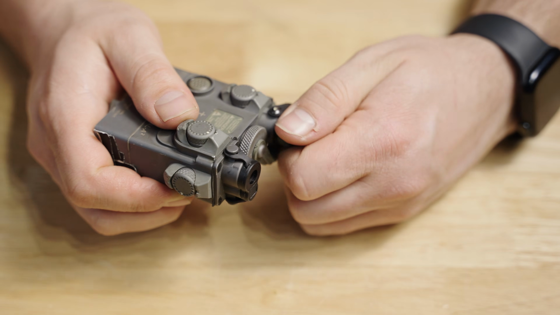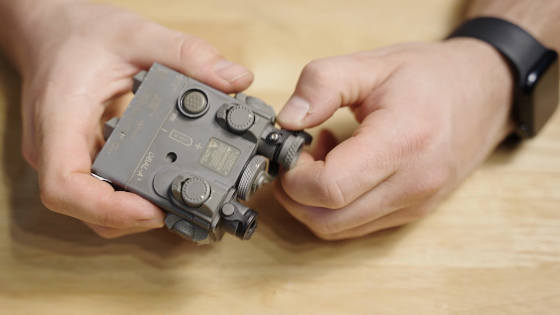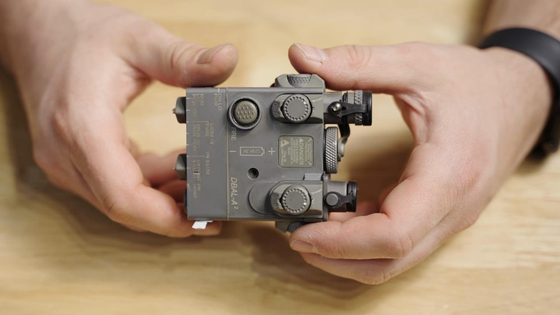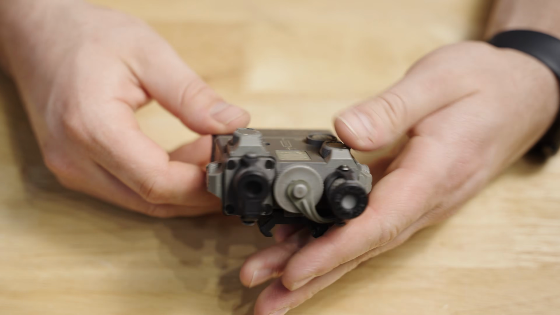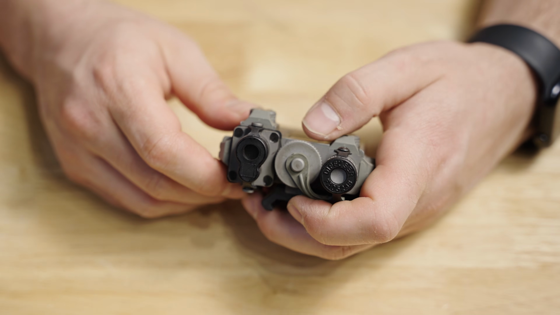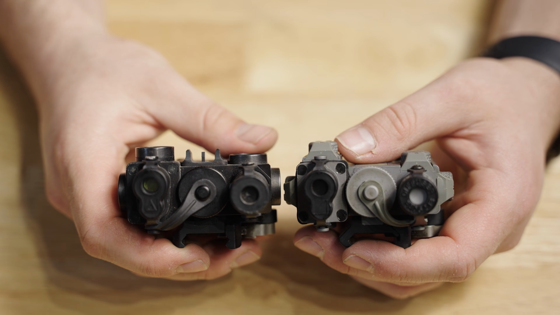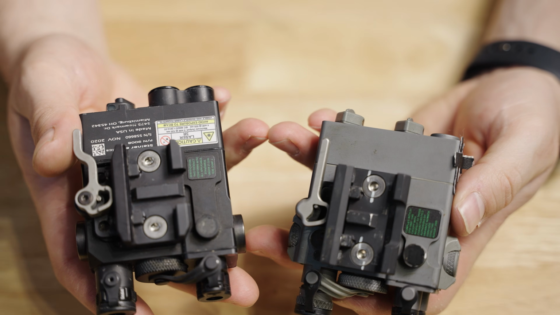This one has a much larger convergence and divergence range than the DBAL A3, and the A2, as far as I am aware, is only made in full power versions. They do not make a civilian powered A2. The battery is mounted in the front, similar to the A3, and overall they have almost identical footprints and mounts.